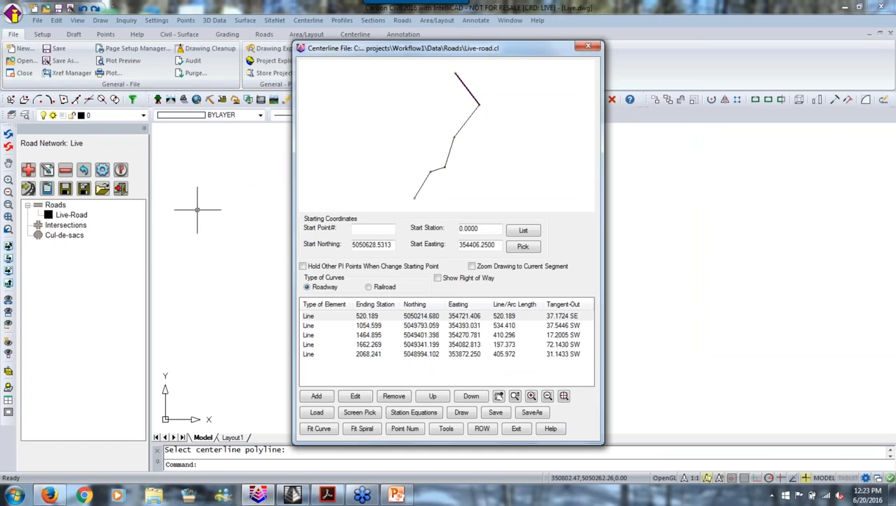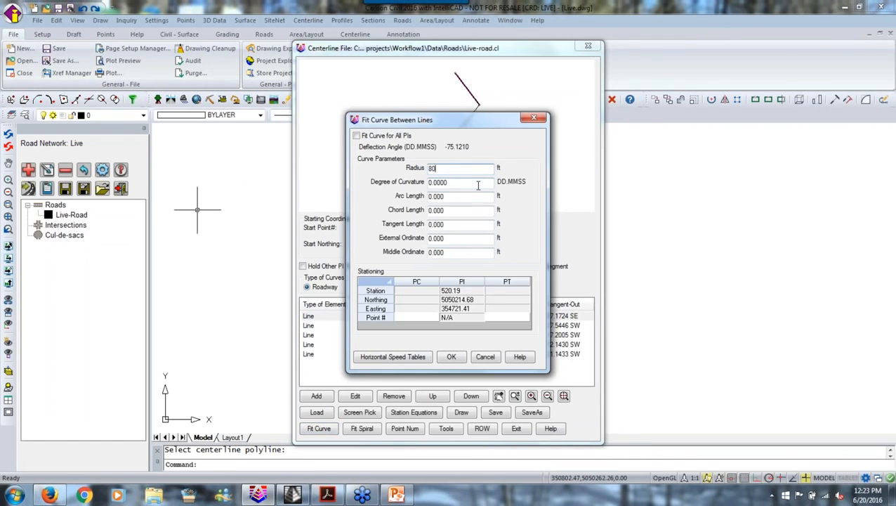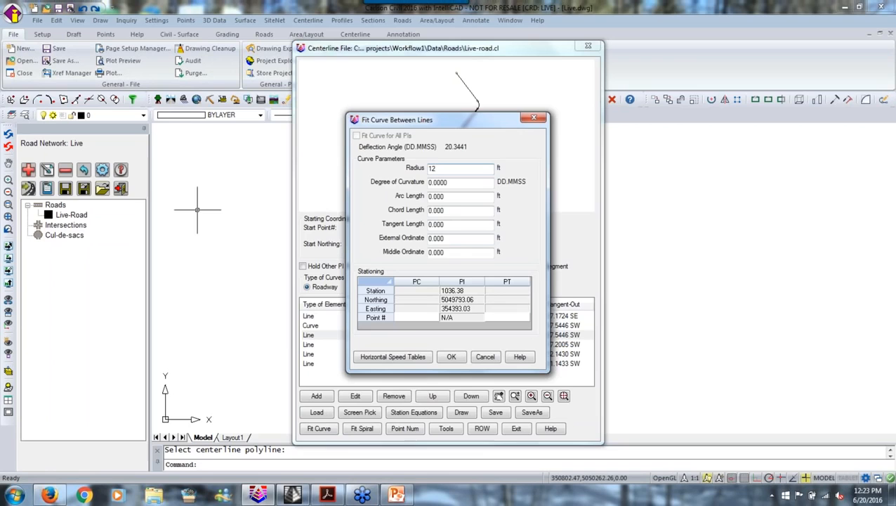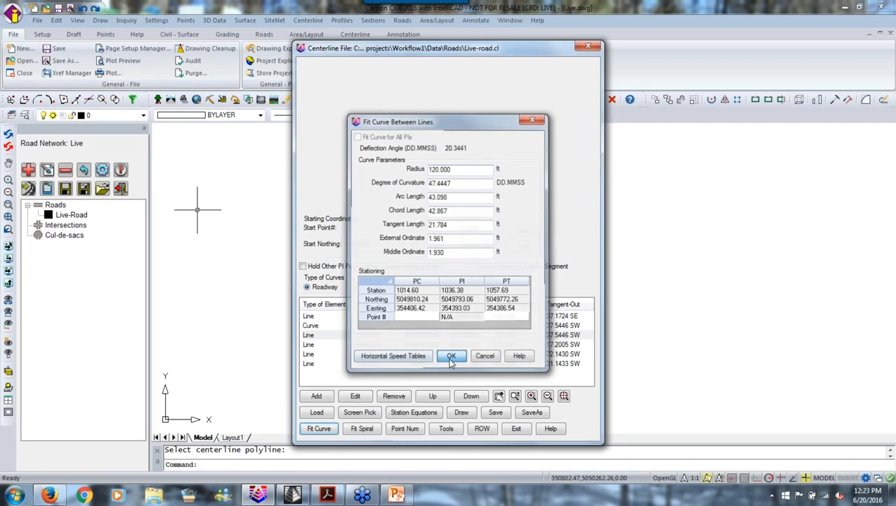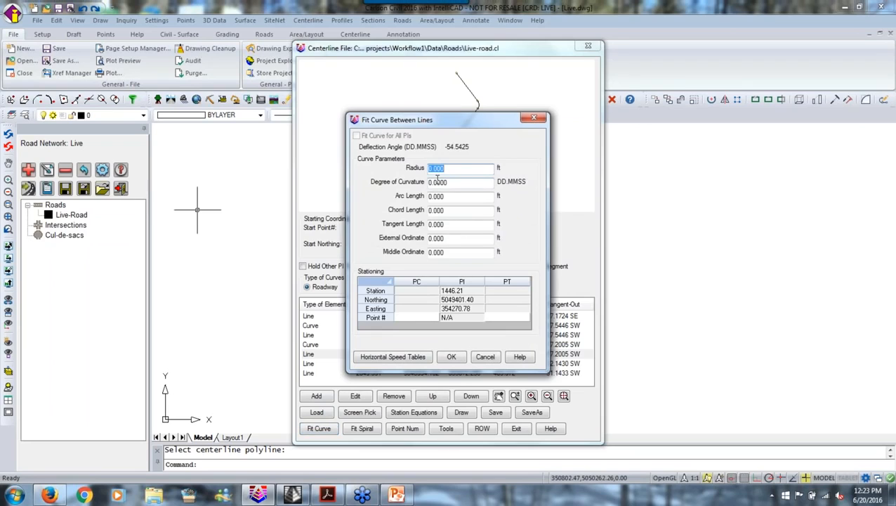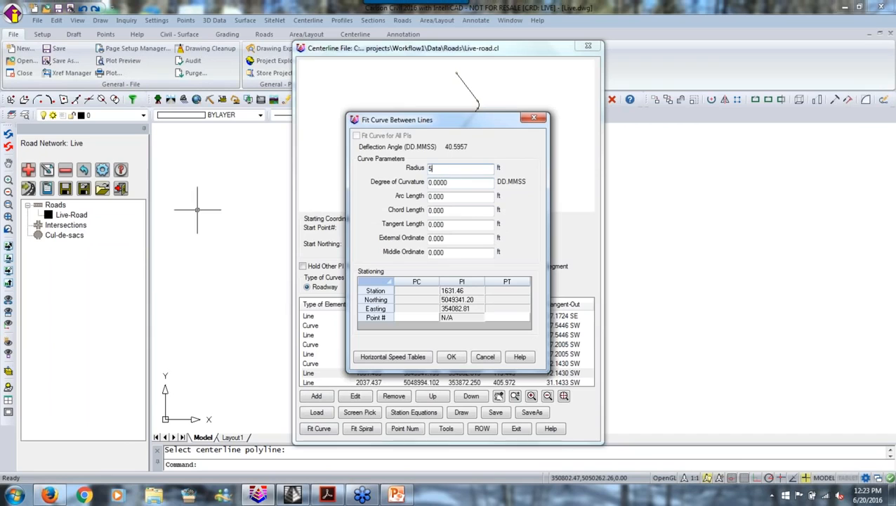So here's the editor, and we go to the first line segment, and we fit a curve, and we're going to put in an 80-foot radius, which is pretty small, but we're going to go with it. We'll make a bigger one here. Let's go with a 120-foot radius here. And then we'll go here and fit a curve. We'll go a little bigger, 150-foot radius here. Ooh, that one was almost too big, so we're going to have to make this one pretty short. Fit curve, let's go 50.